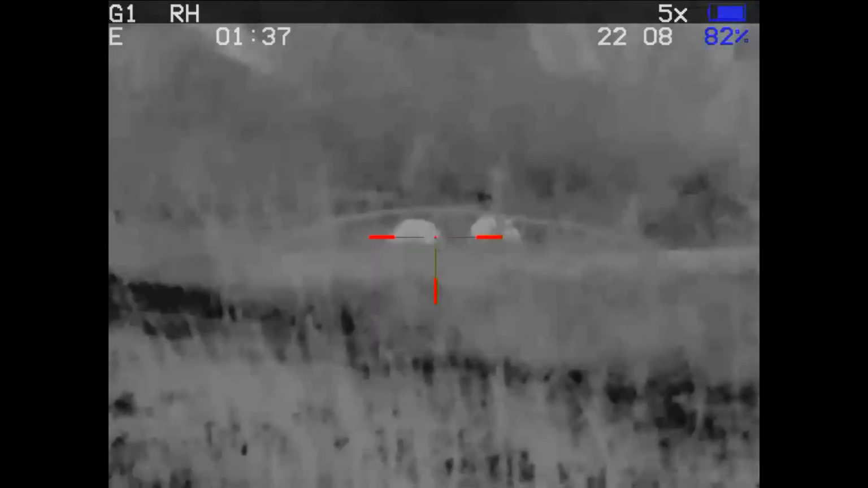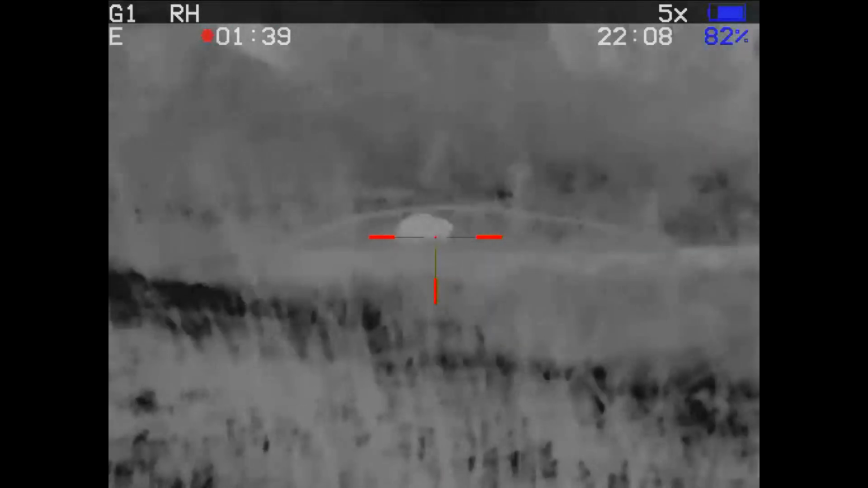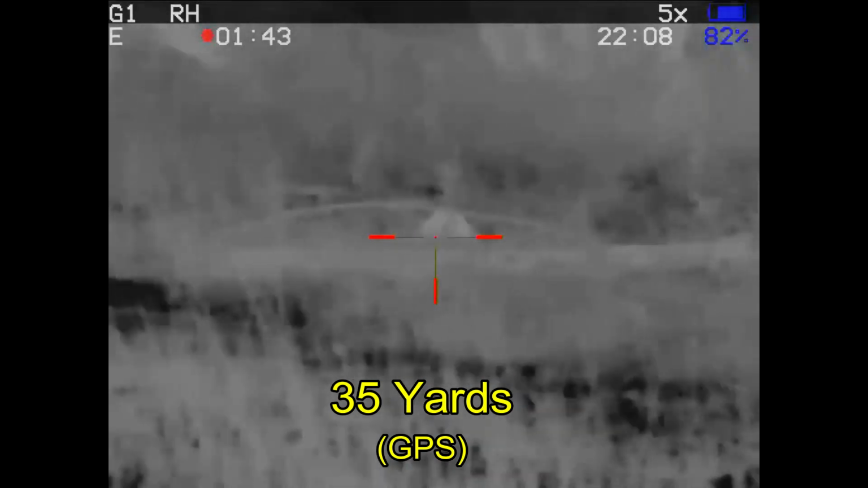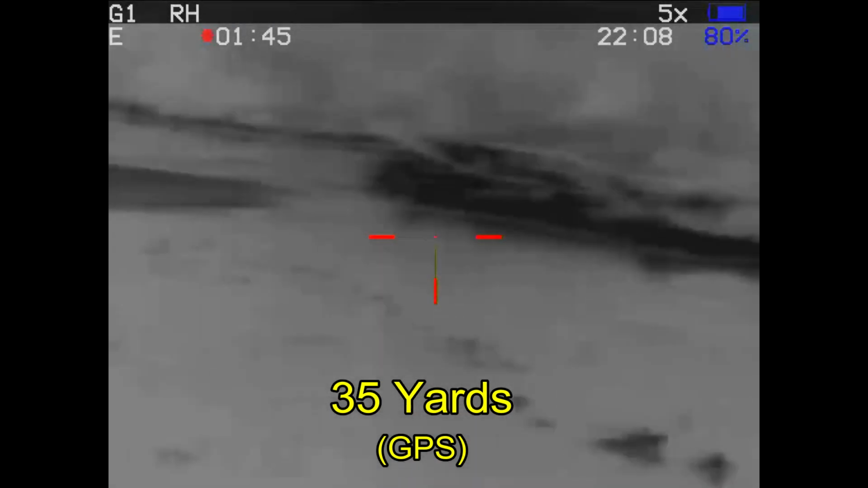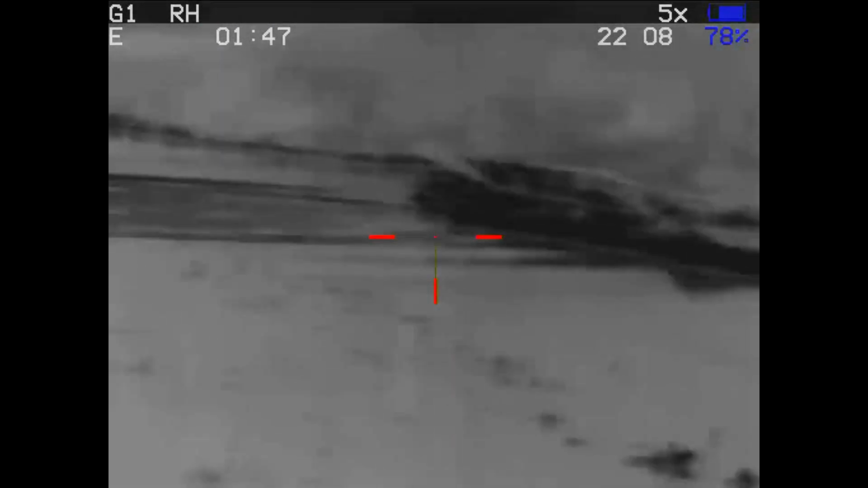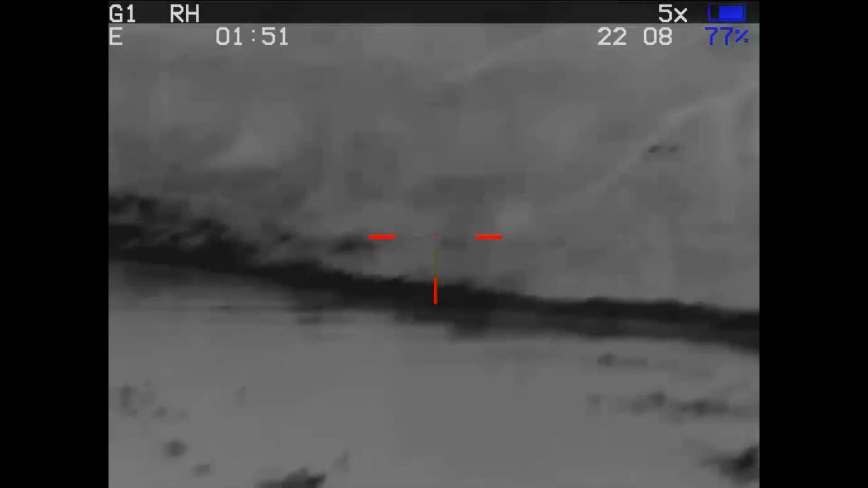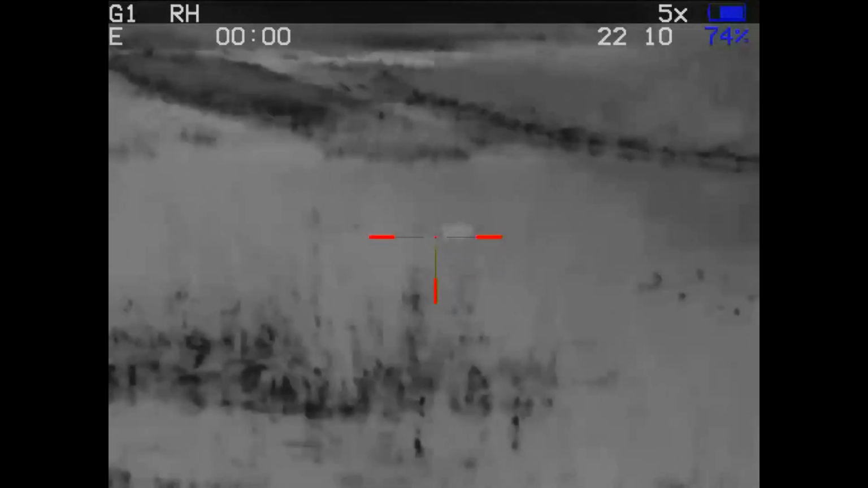Now we've had 3 beaver come in, one that's on the left hand side that's in the water, 2 that are on the bank, one of which has disappeared. And I shoot, and I think I hit that one, but we do not ever find the body of it. The beaver in the water disappears on us. But it's not very long later that the beaver in the water comes back.